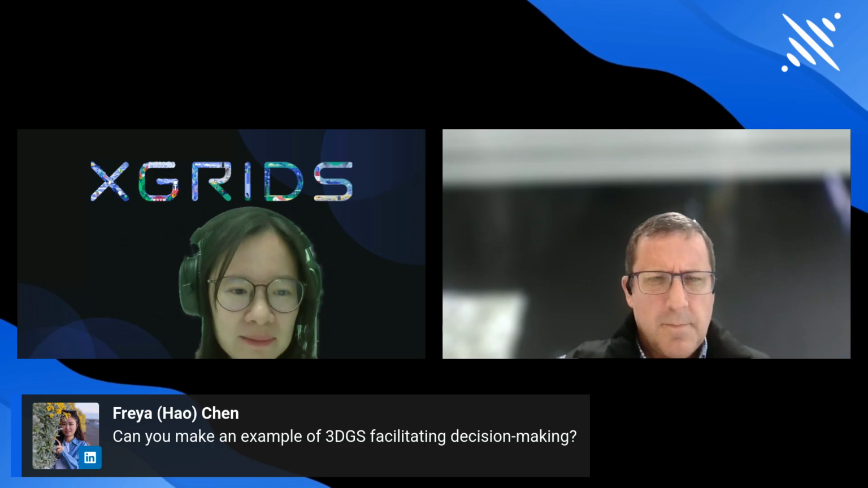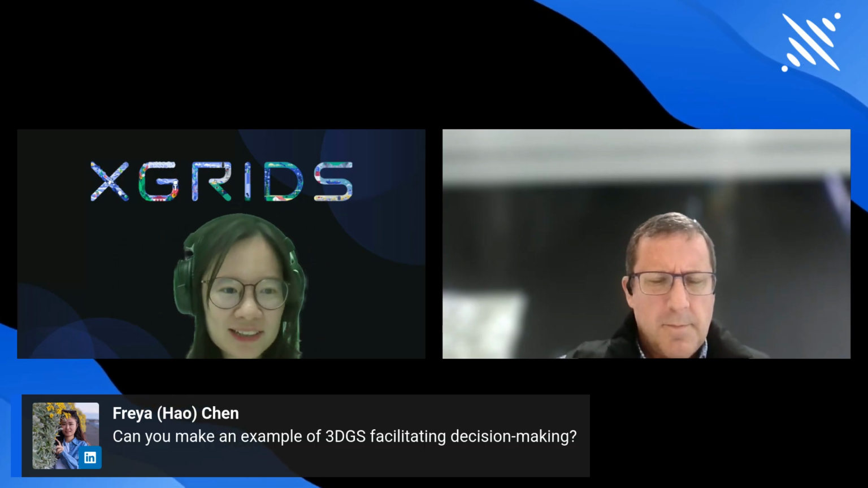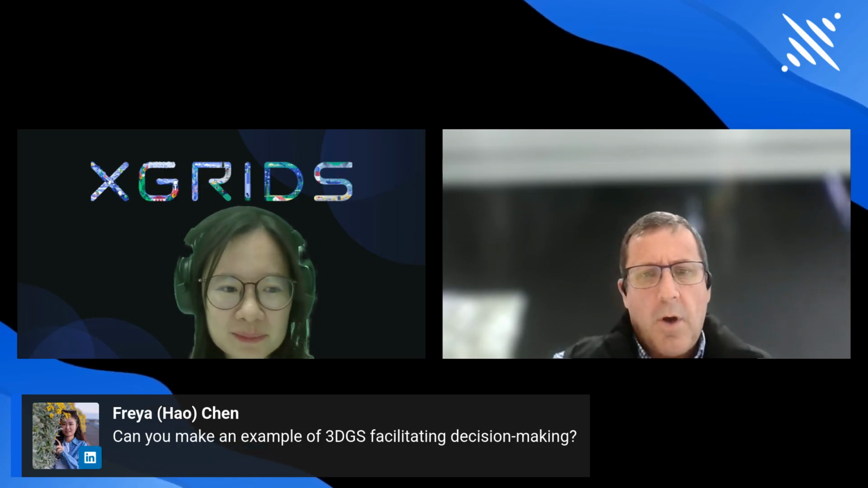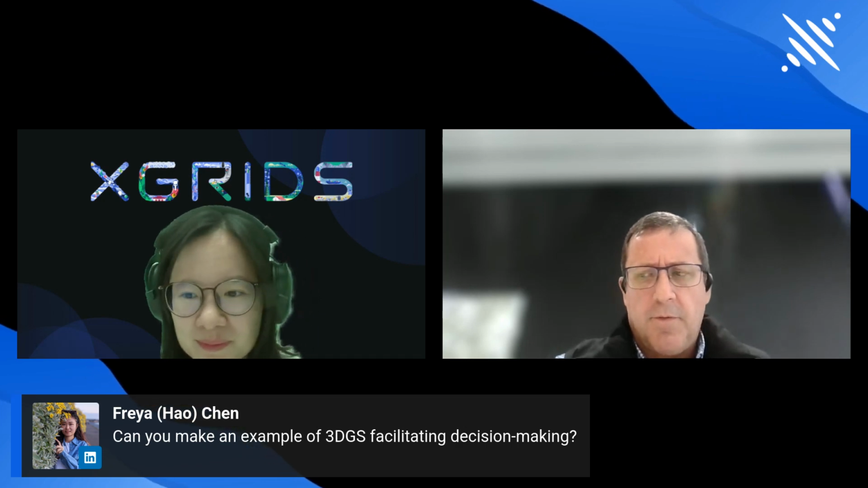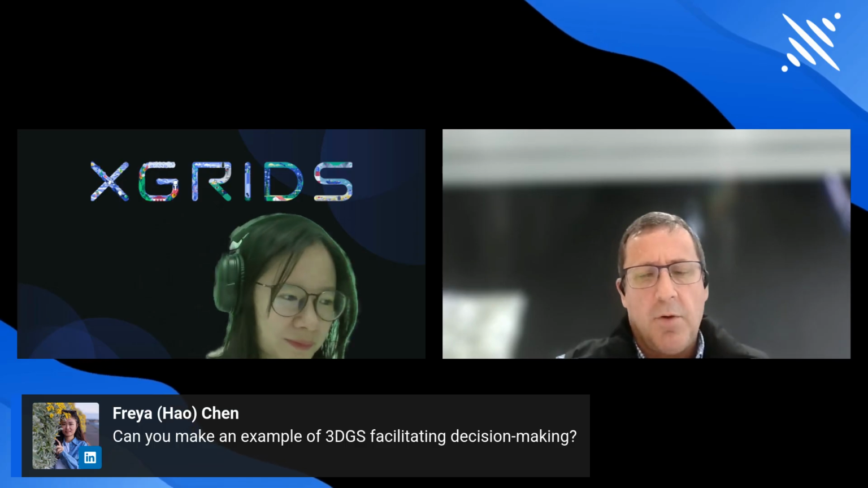Can you make an example of 3DGS facilitating decision making? Look, I think maybe the convict wall is as good a one as any. There was fairly lax information available once.